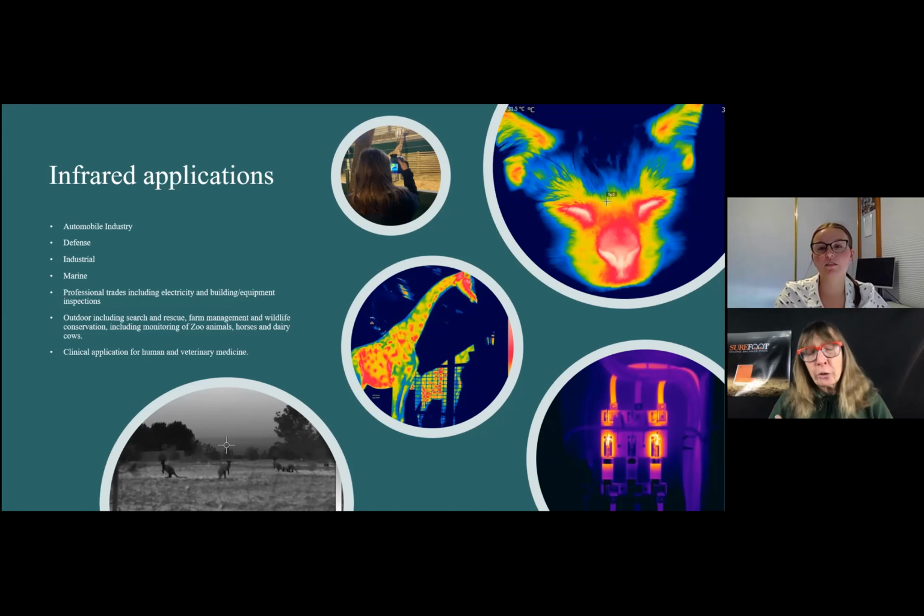So it really has expanded quite a bit. I actually personally have had imagery of my breasts using thermography. I've forgotten that's what I used to do, there used to be somebody that I would go to for that. And I knew about an application for buildings, but I never thought about it in terms of management. Like, is the bottom left picture there kind of keeping track of kangaroos?